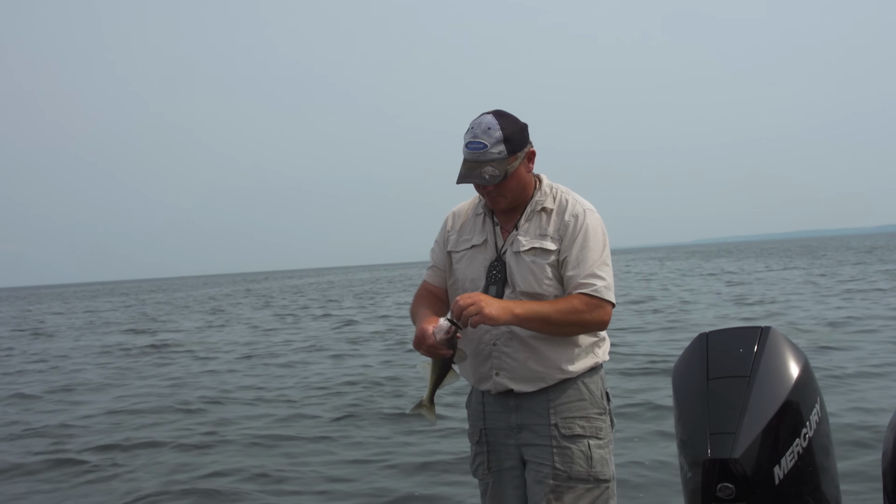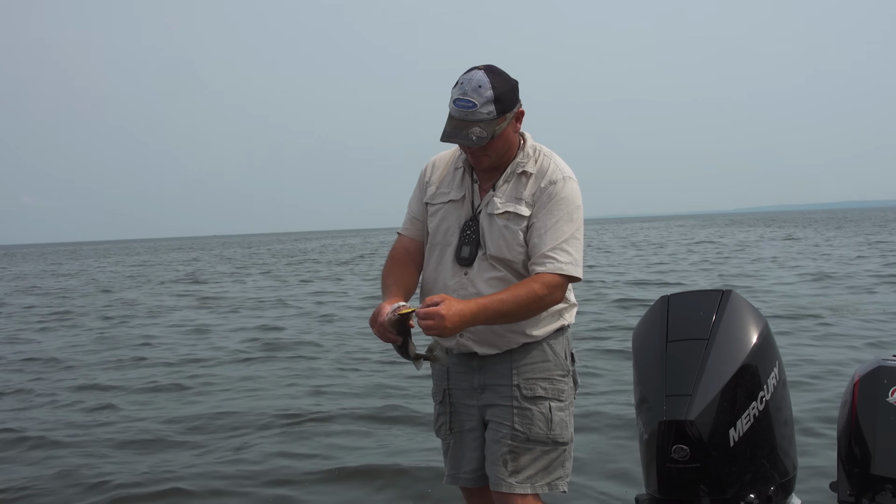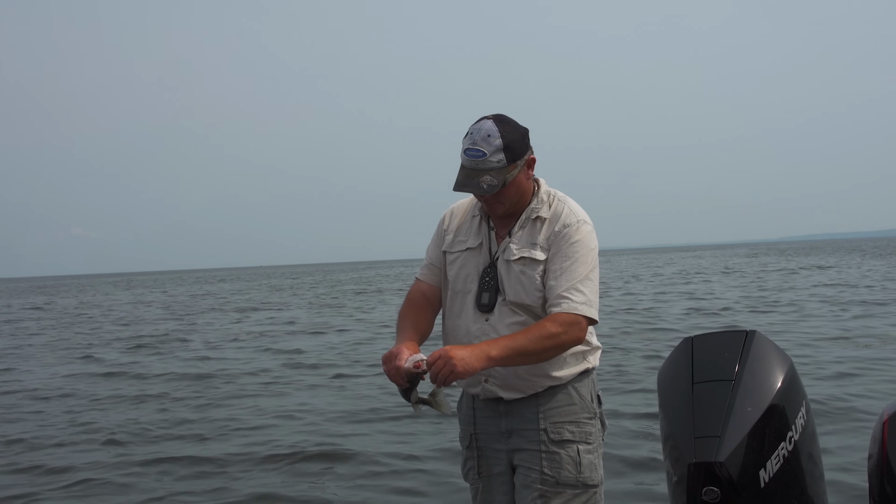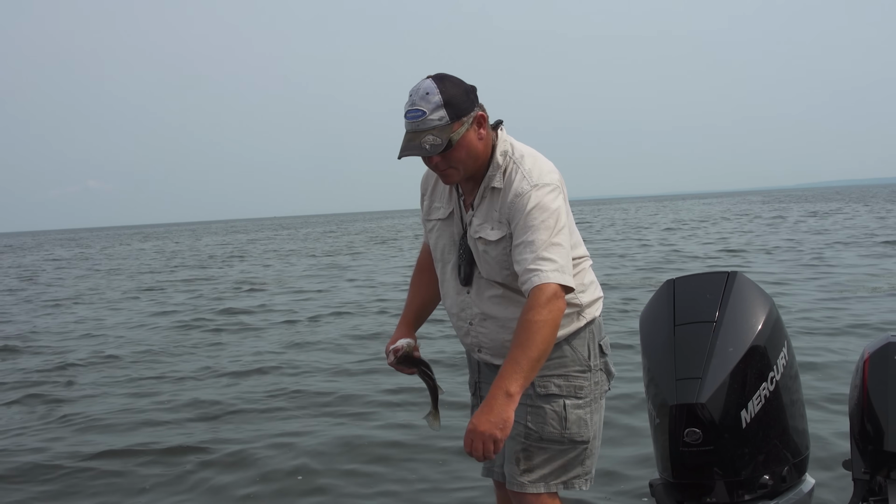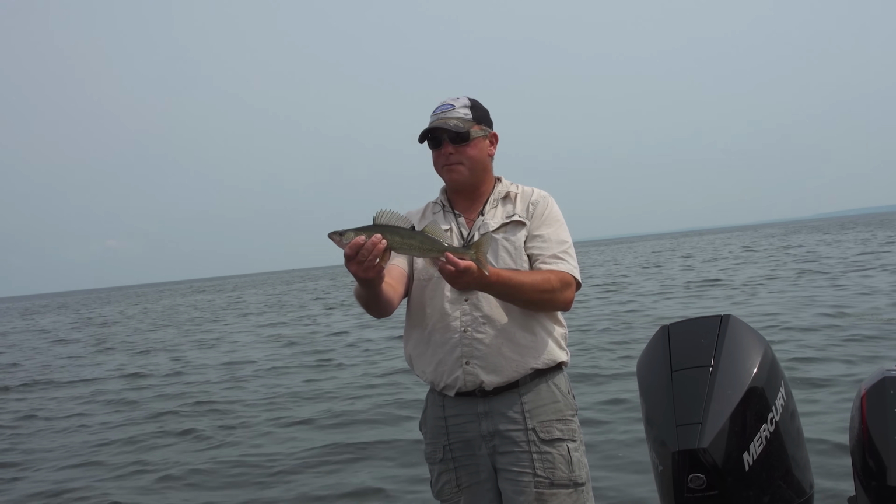Earlier in the year, it was, again, all 12, 13, 14 inchers. I can't imagine what this system would be like, again, preaching to the choir, I know it, if we had a 15-inch size limit or a slot. Nice fish. That one's 15, 16.